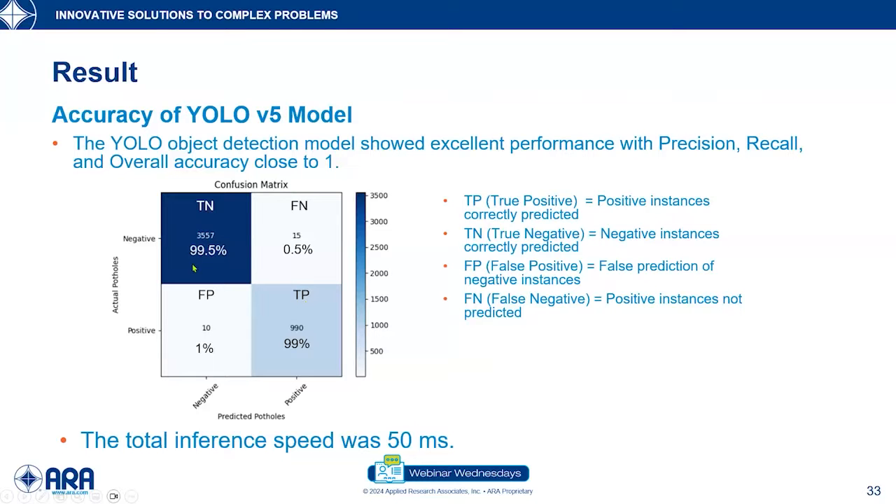If we closely look at the first row of the confusion matrix, we can see the true negative is 99.5%, which means our model was able to correctly identify the non-pothole instances 99.5% of the time, which is really great. And if we look at the bottom row of the confusion matrix, we have a true positive of 99%, which means 99% of the time the model was able to correctly identify the potholes from the LiDAR point cloud data.